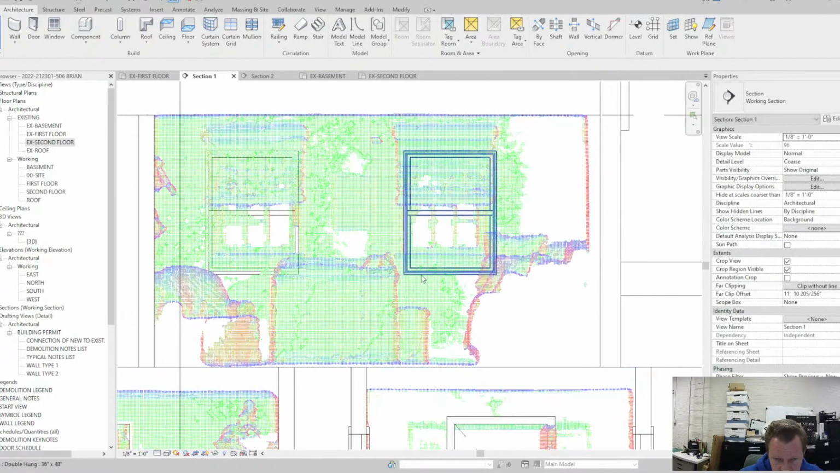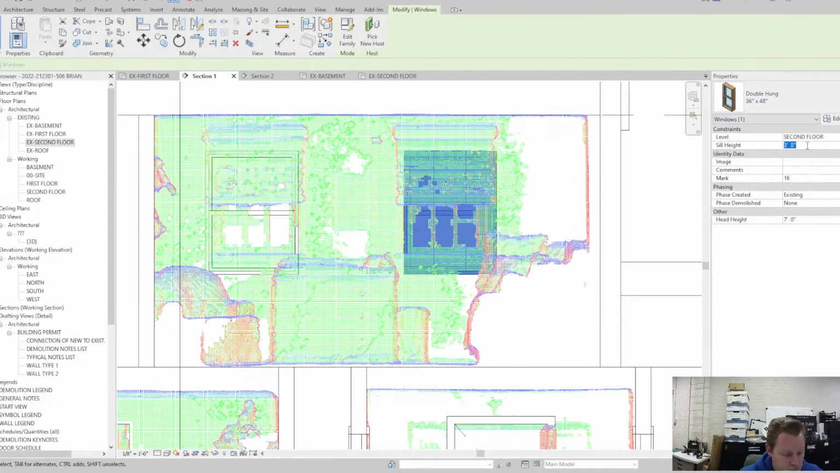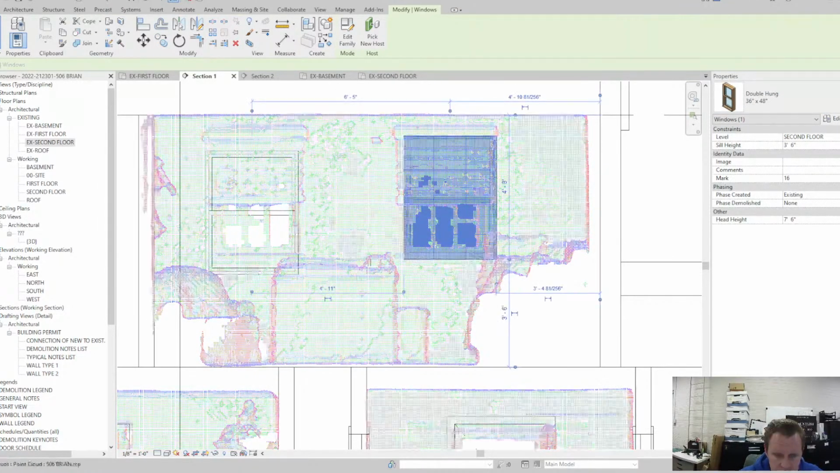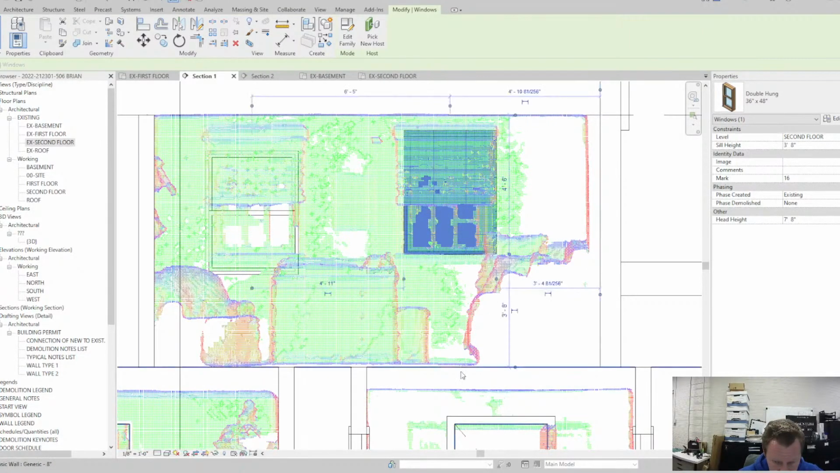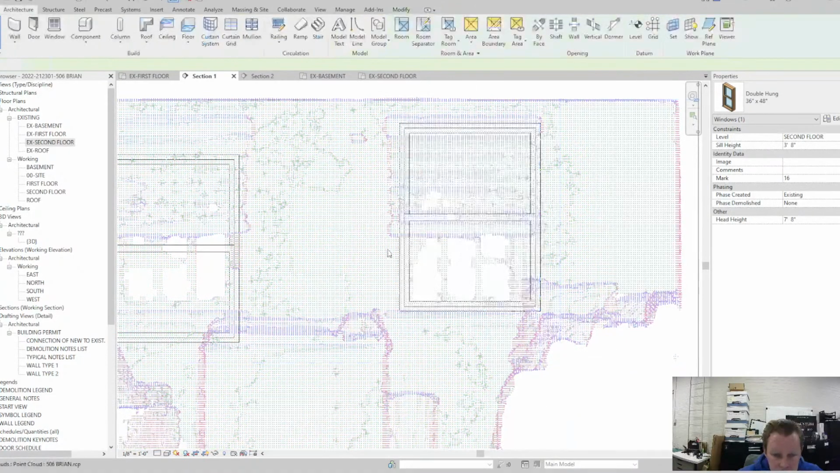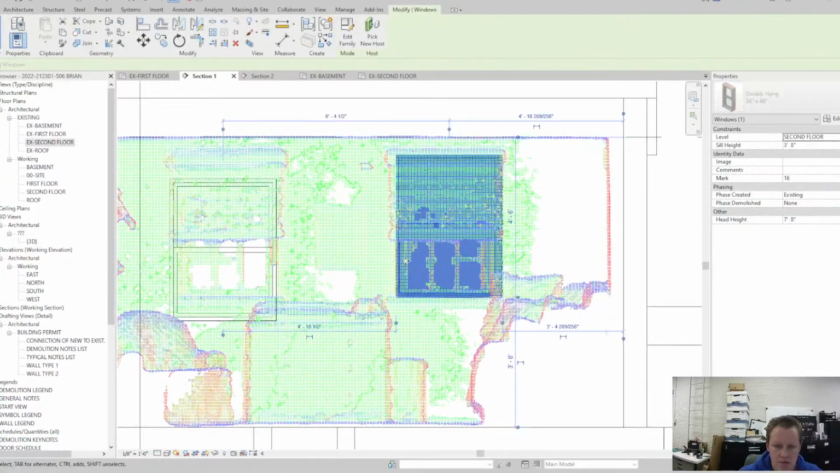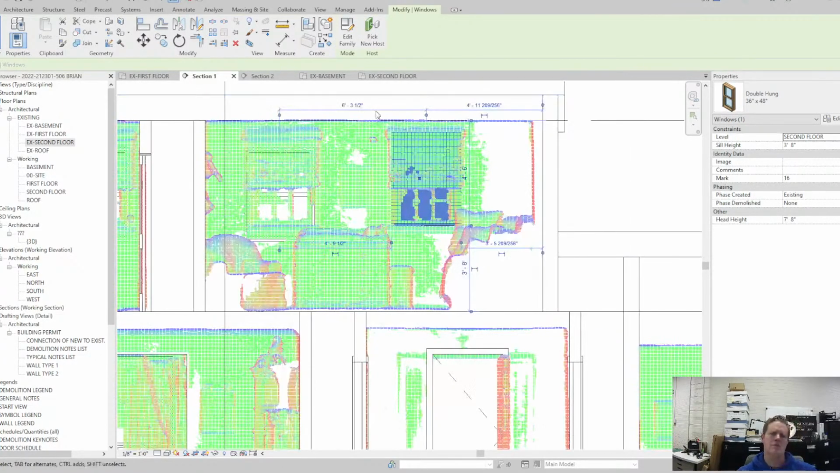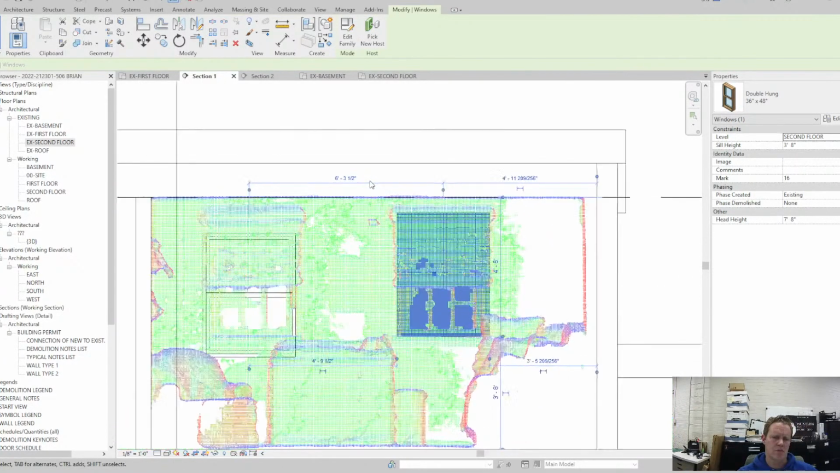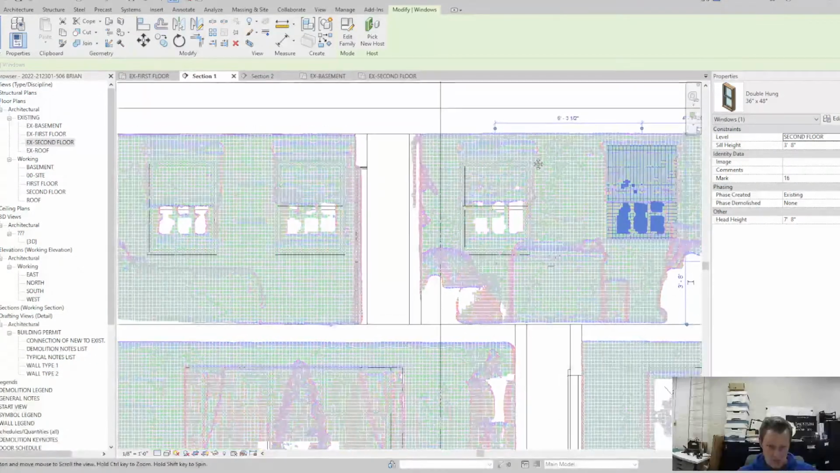Then I can measure the sill height. That's about 3'7", 3'6". Oh, no, 3'8". It looks like 3'6".